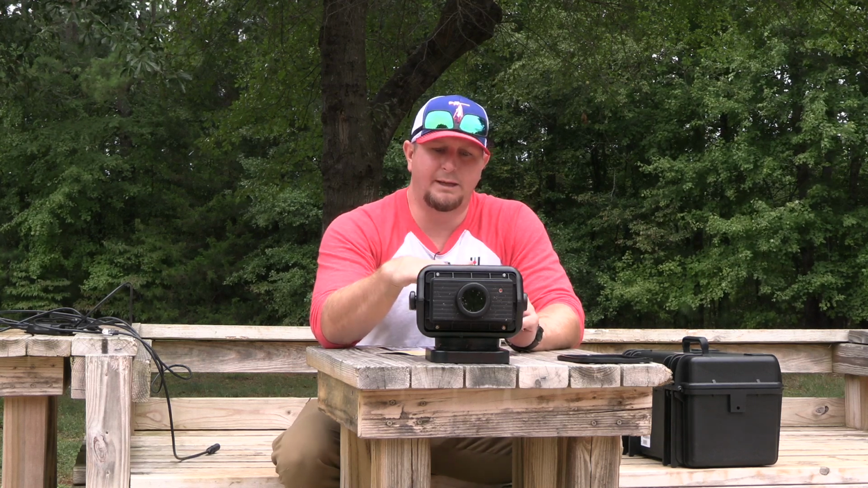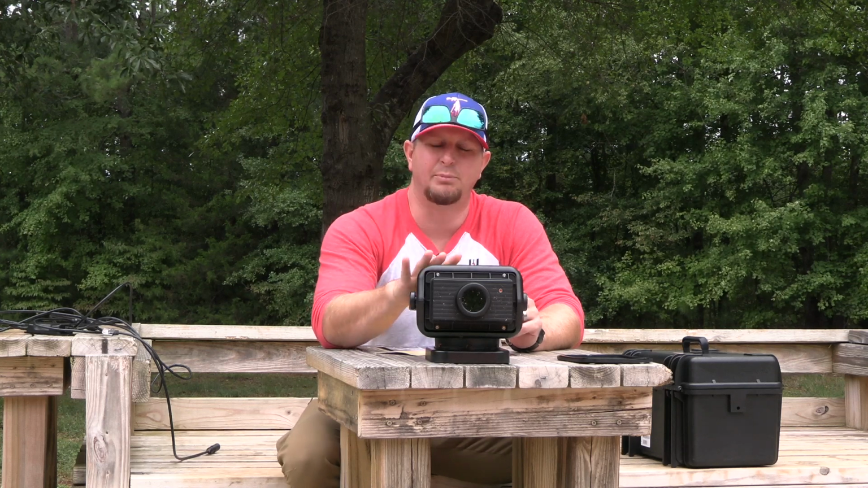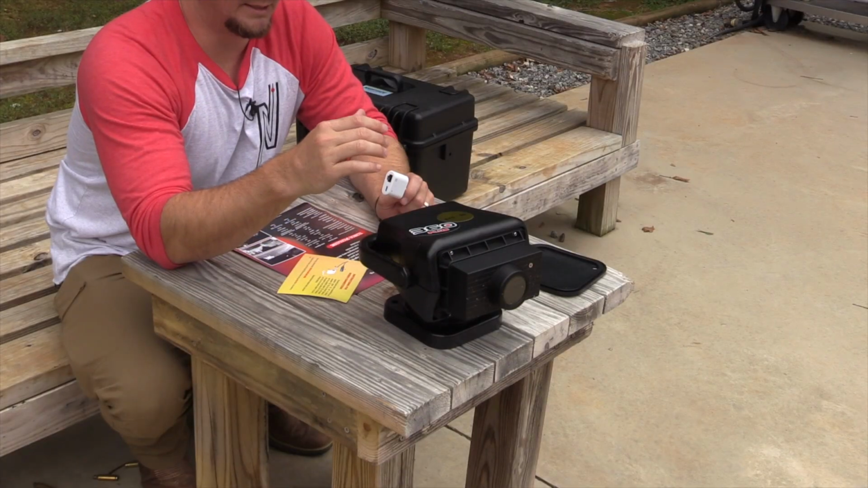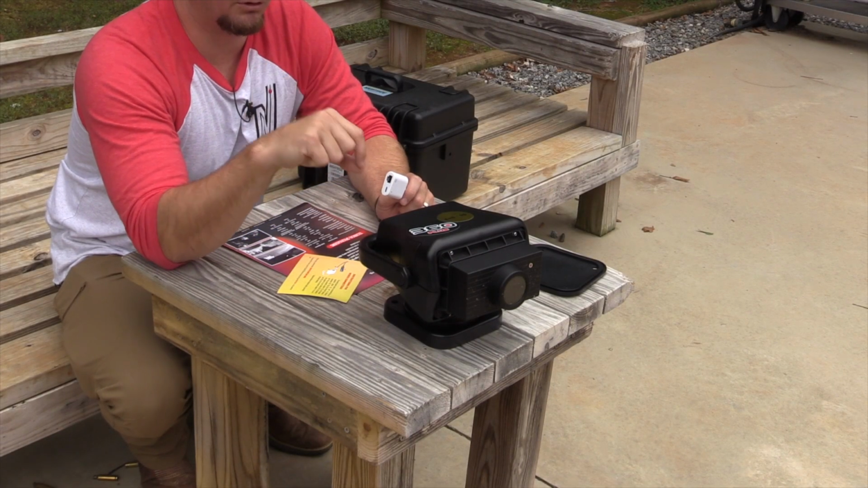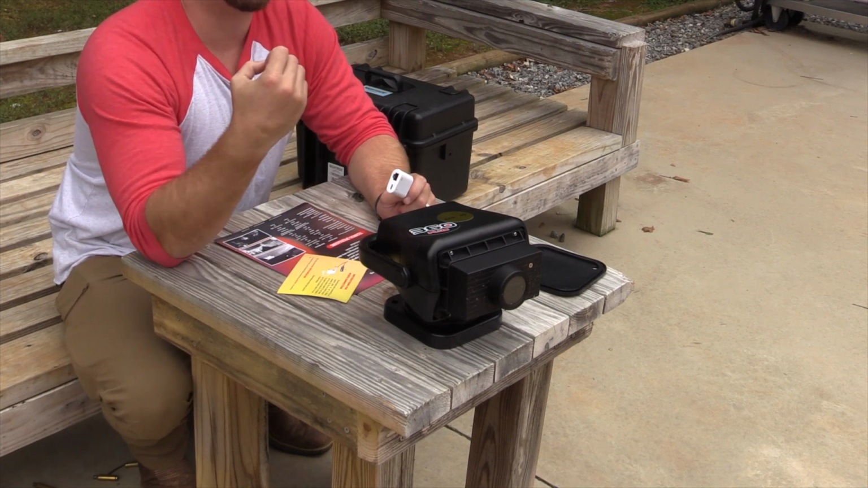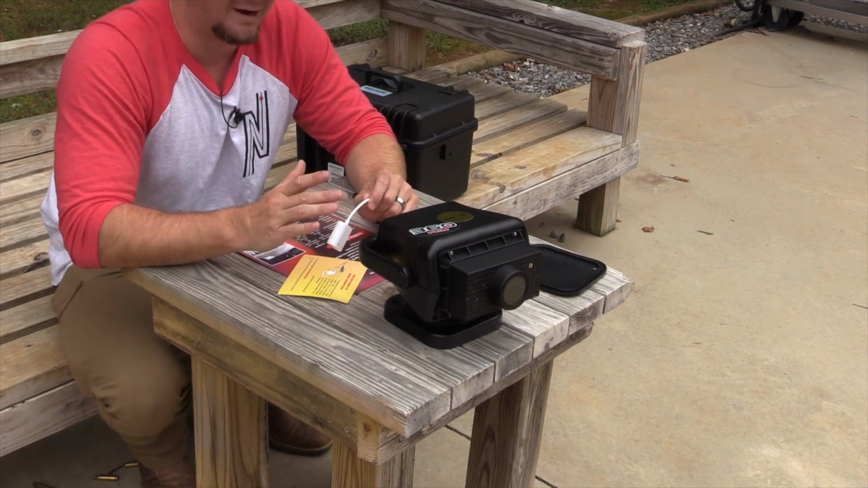They do recommend, in the instruction manual, they list 2 options from a connectivity standpoint. They offer a Wi-Fi connectivity so that you can take your smartphone or your tablet and connect to the camera via Wi-Fi. However, they do not recommend that because there's a lot of interference that can happen while you're driving down the road.